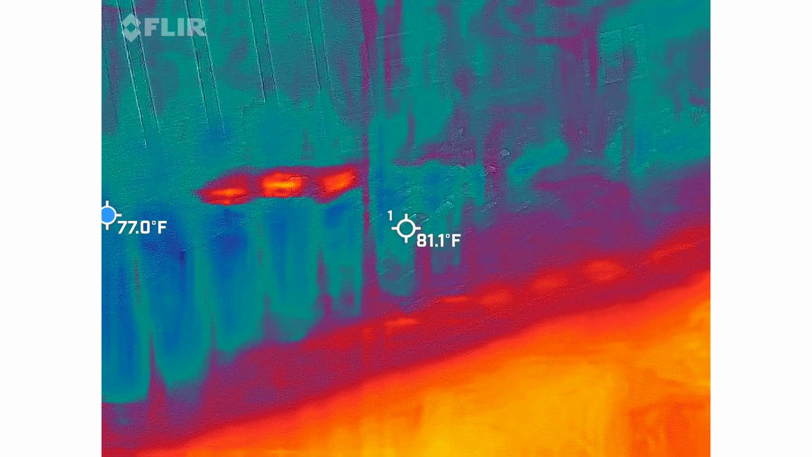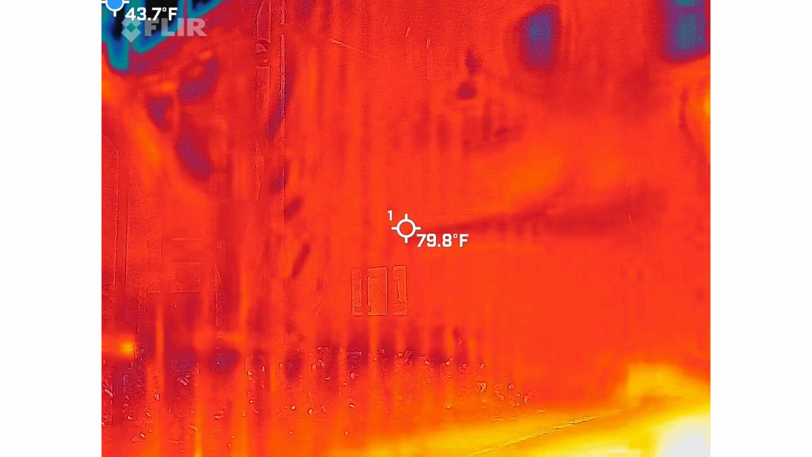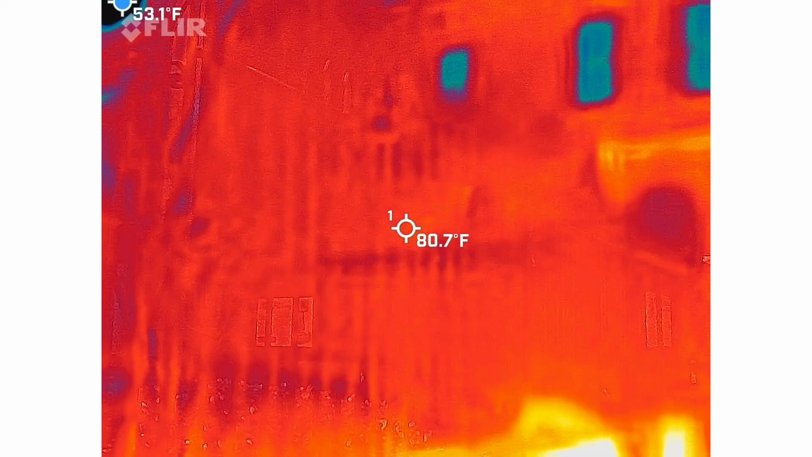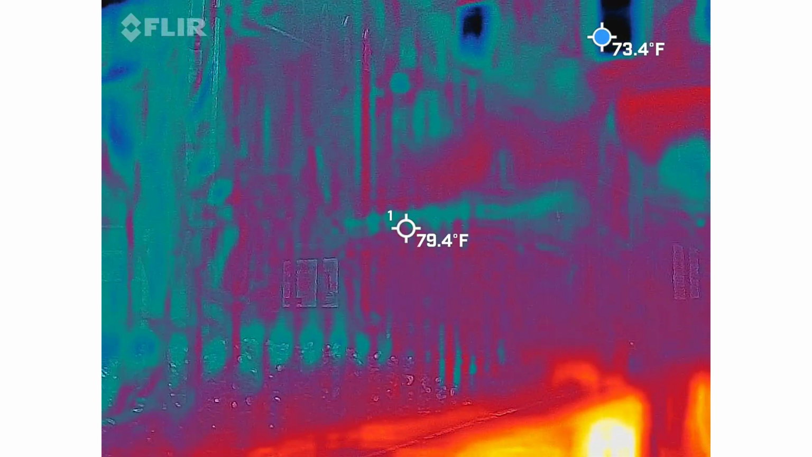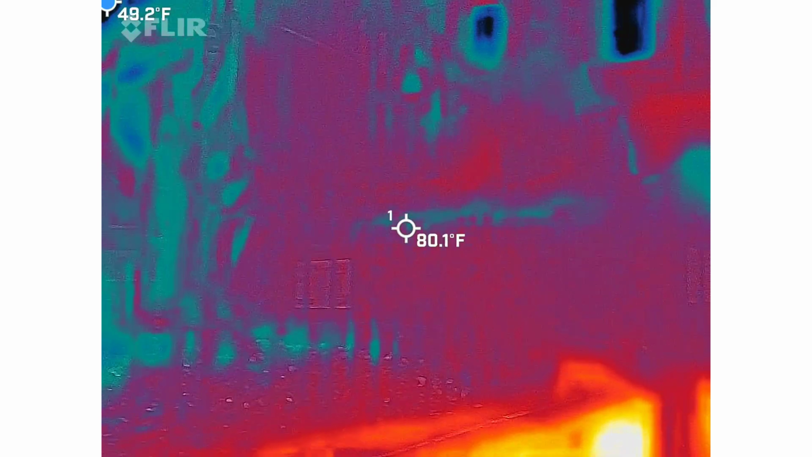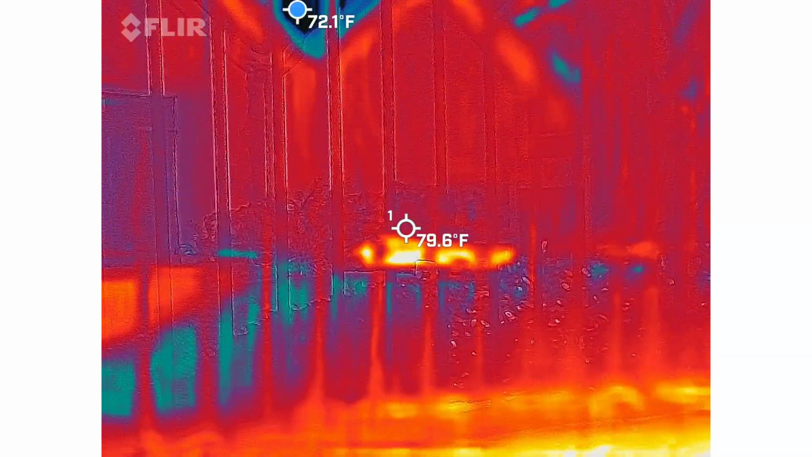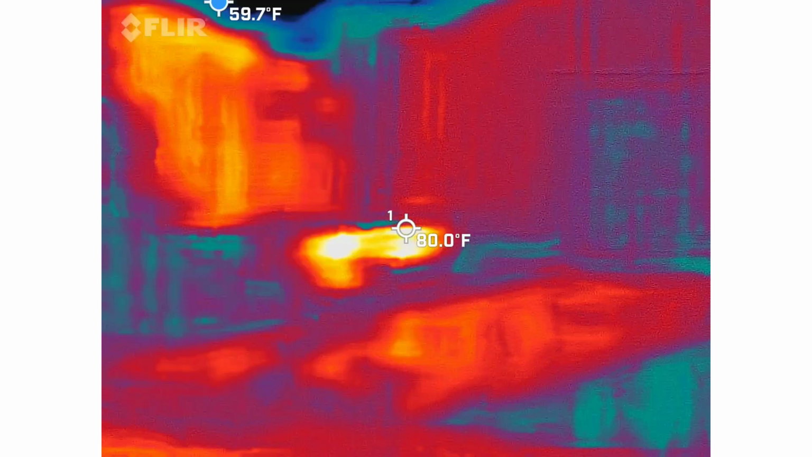Would you hold that? Mm-hmm. I don't know why I can't. Do I need to turn my flash on or off? I don't know. I can't get a nice picture. Okay. Of course, I had to come see this. I'm not getting any readings here.